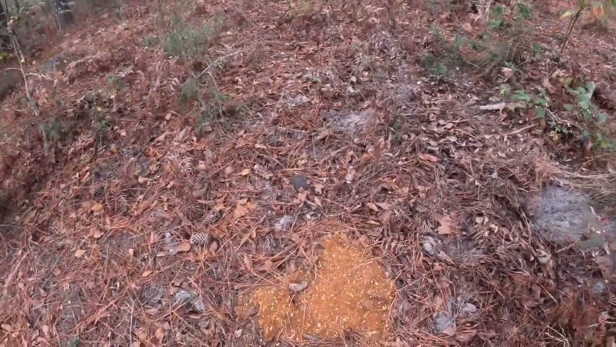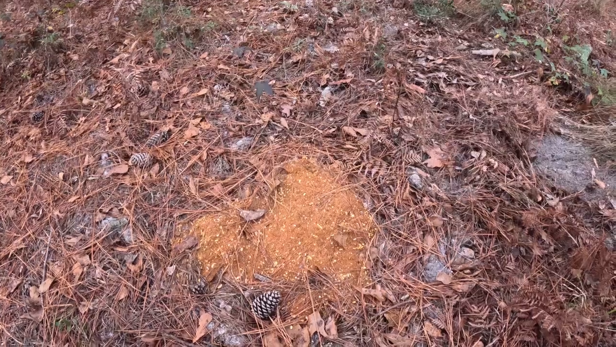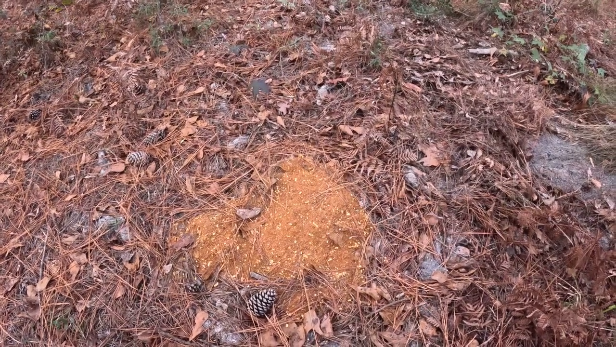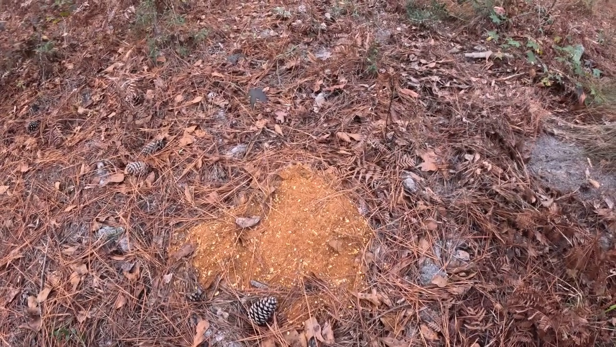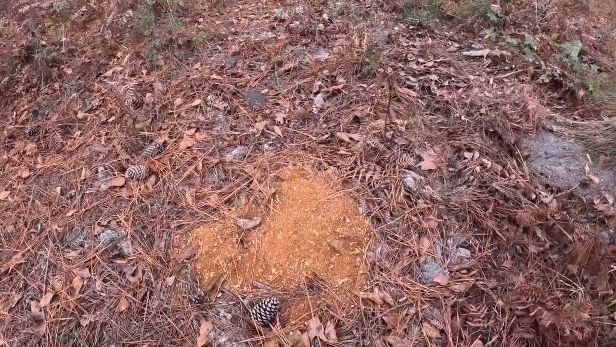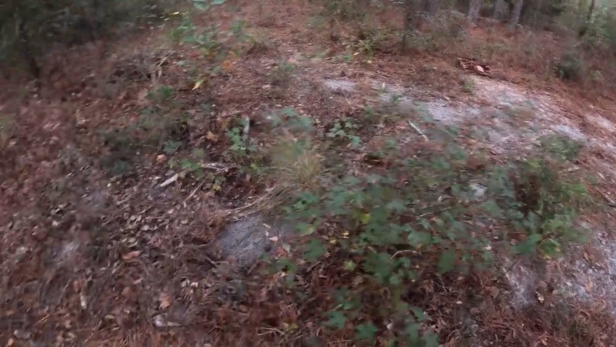But right here, I just dumped a full bag of the Big & J apple blend deer attractant that I picked up at Tractor Supply. So I added some corn in the area a week ago, and I dropped this Big & J, and it looks like they may have messed with the Big & J at least more so than they did the homemade deer attractant.